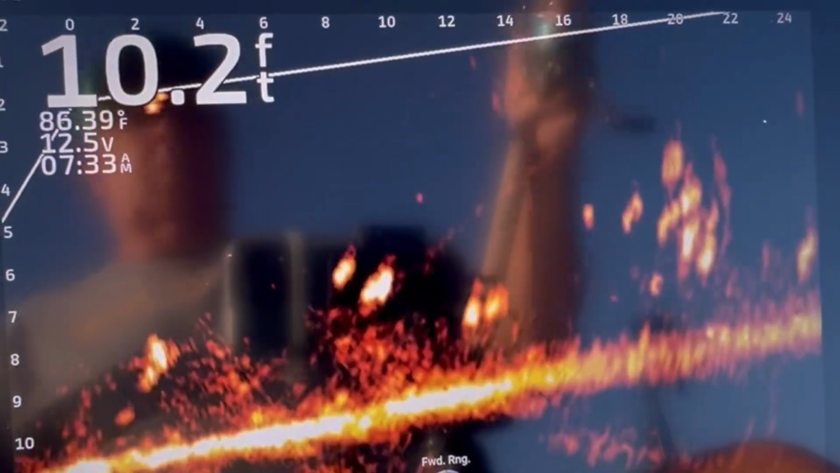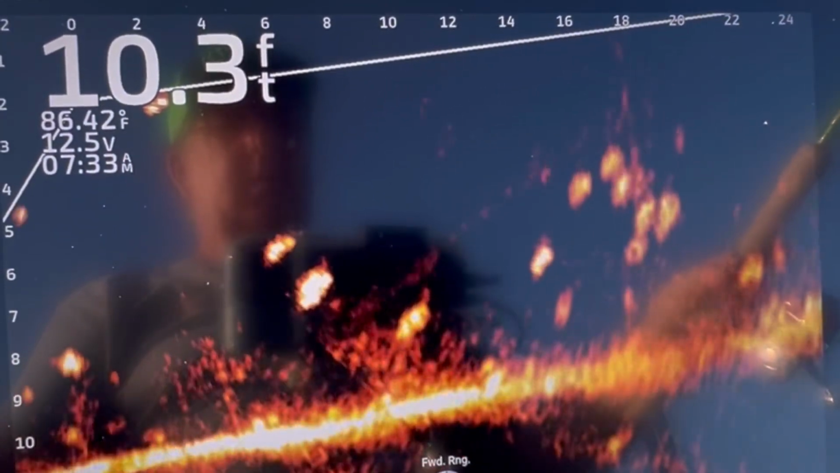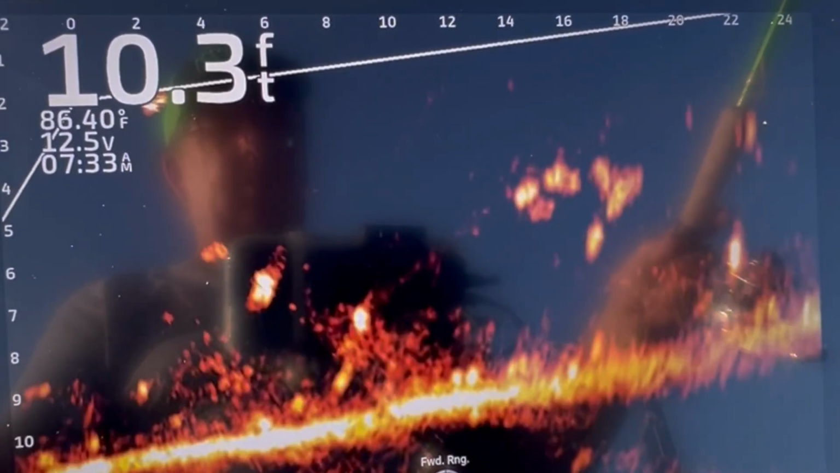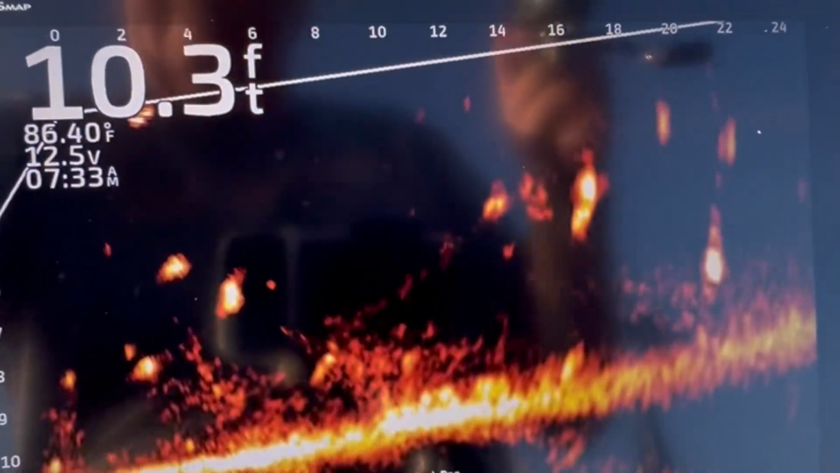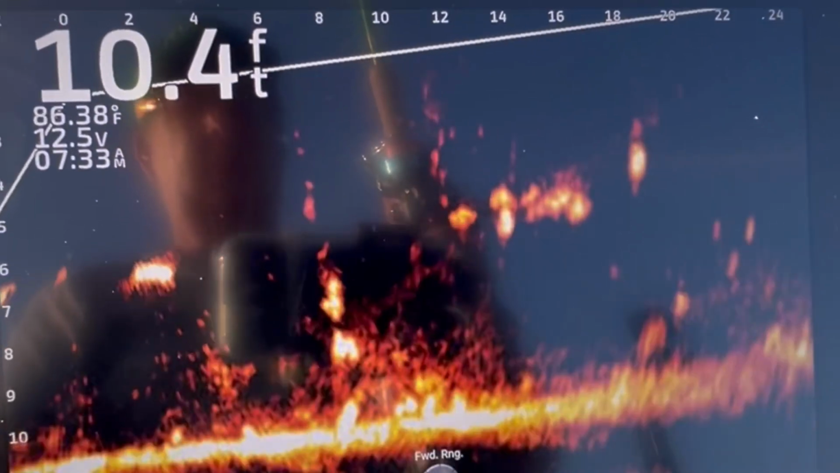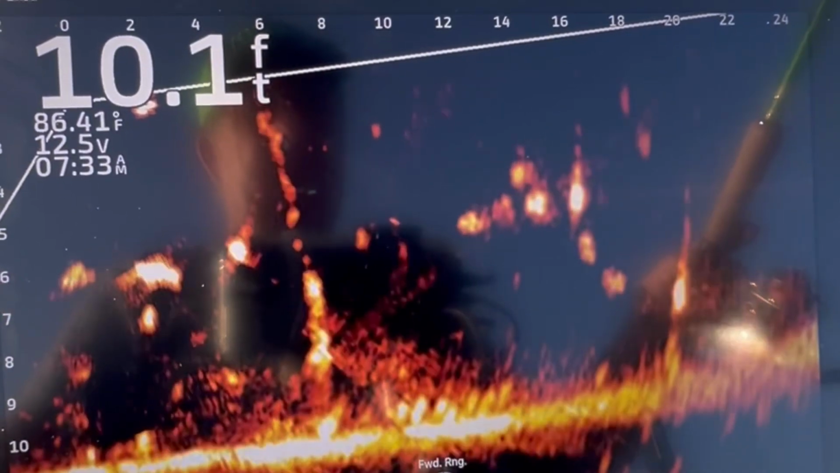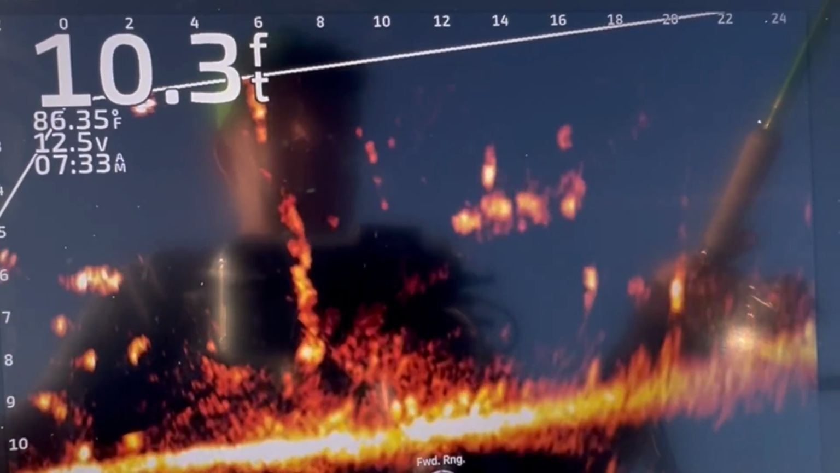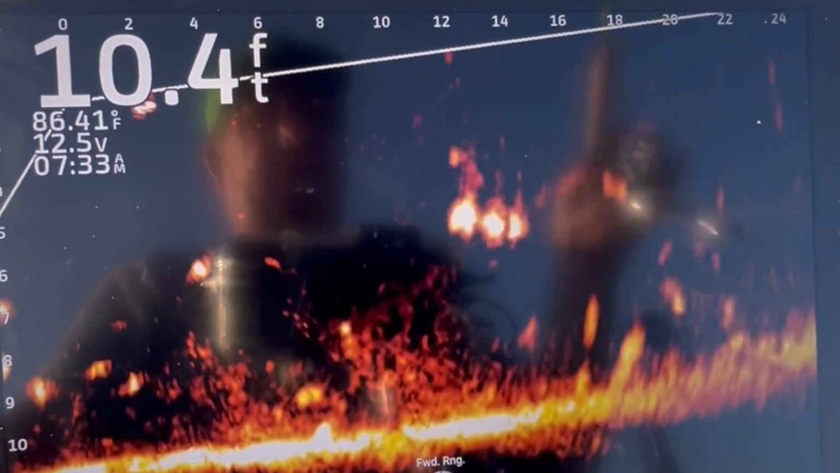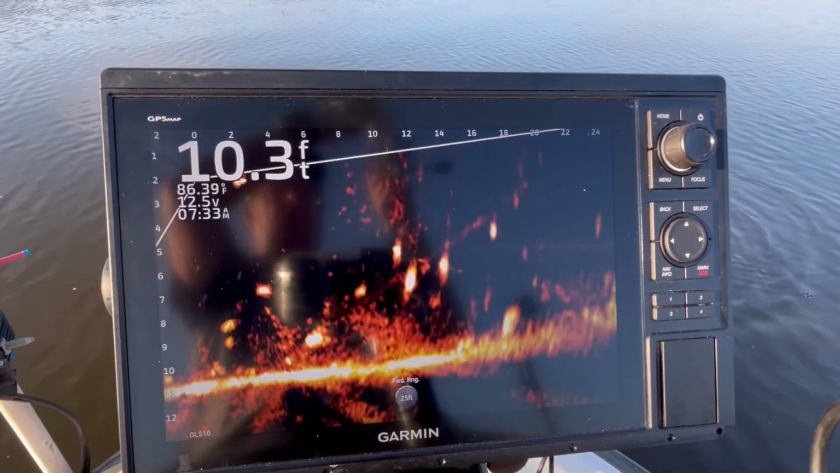Gotta be crappie right there, boys and girls. Be willing to bet on that. There he goes. That was a crappie. I knew that was a crappie.